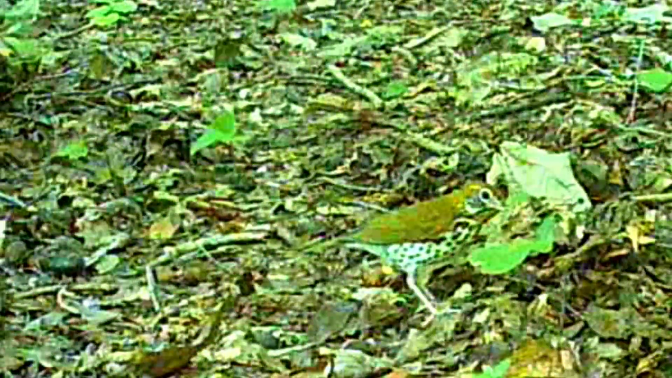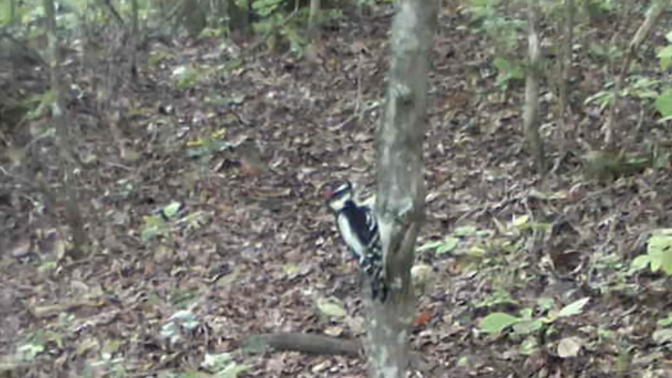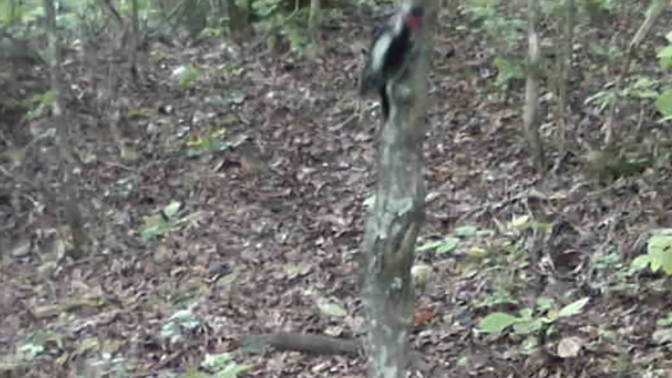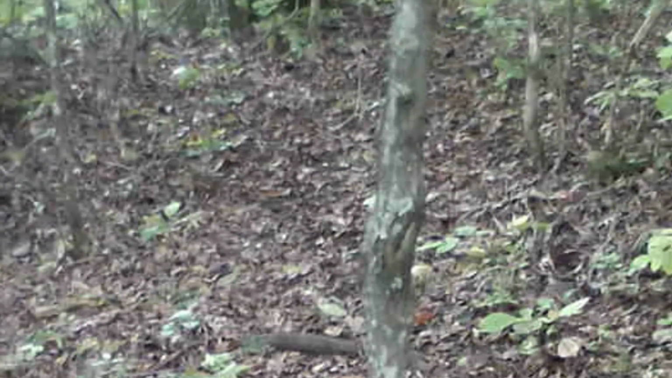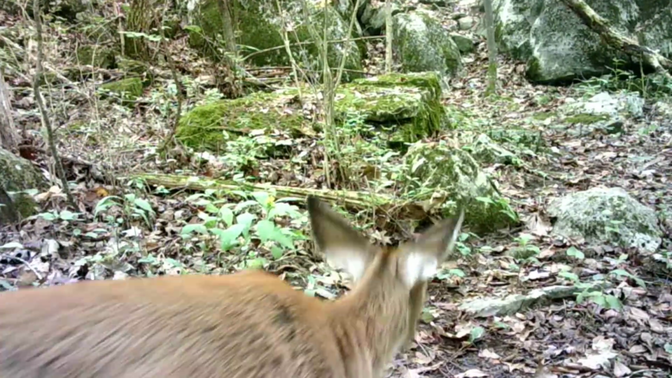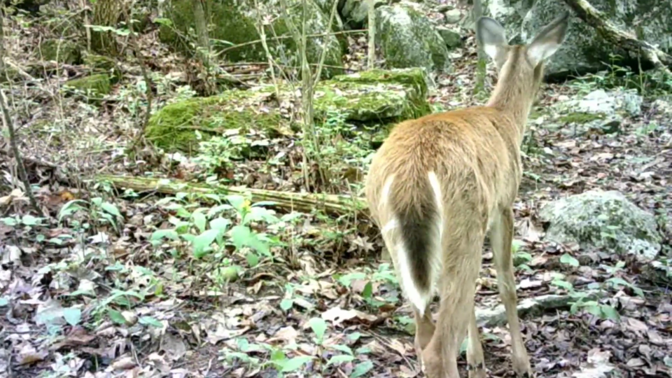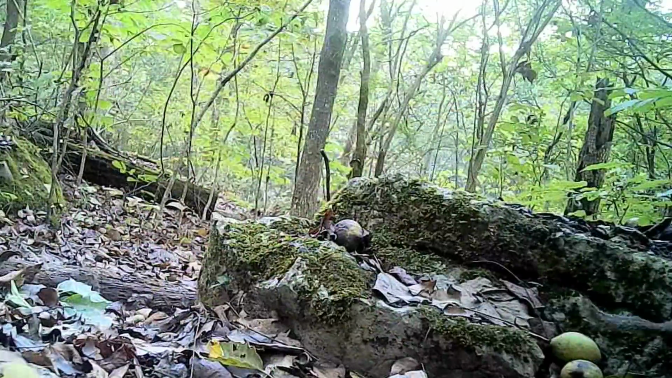Now here's a rare thing. I thought the thrushes were gone. But here's a thrush on a camera. They should have been gone a month or two ago. And here's a little downy woodpecker. Ain't it beautiful? And you can see the little fawns here growing their winter coat already.